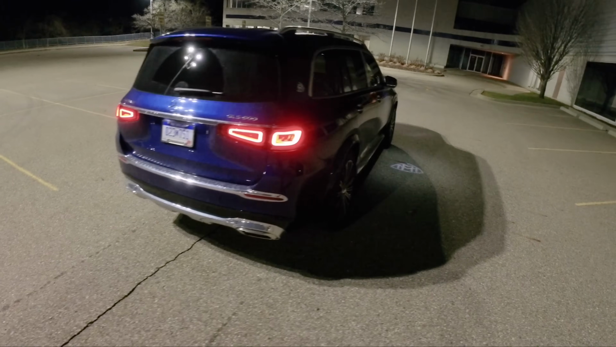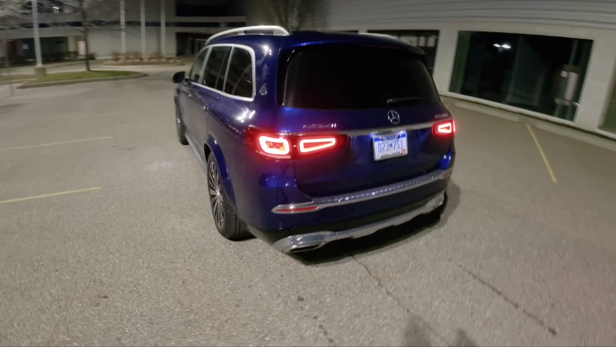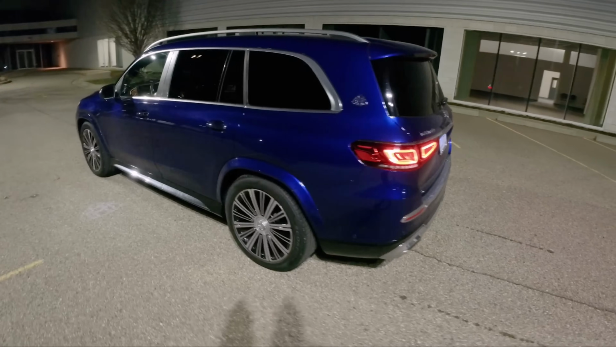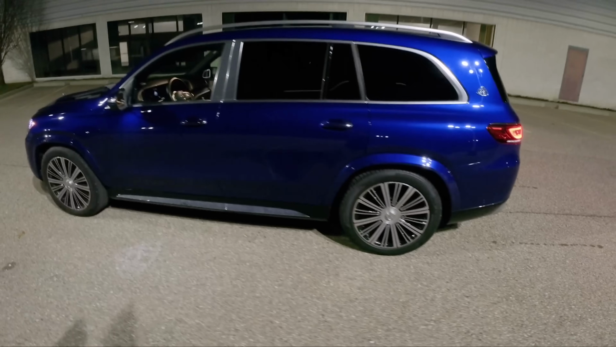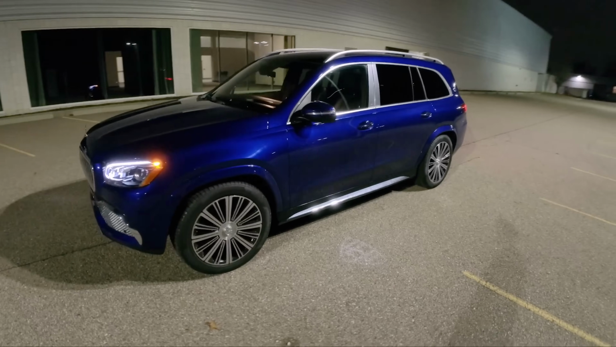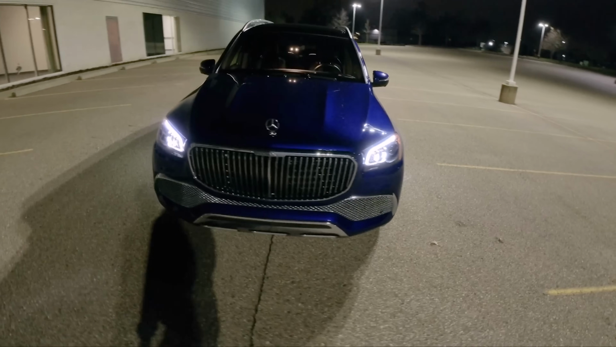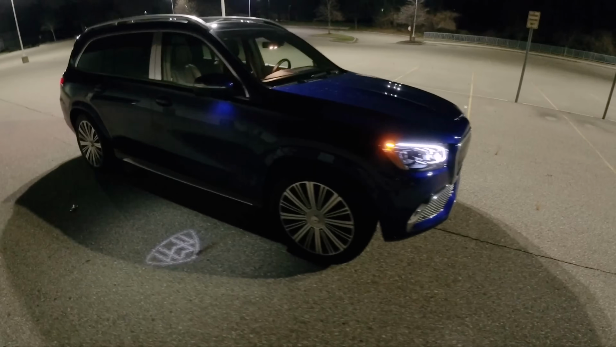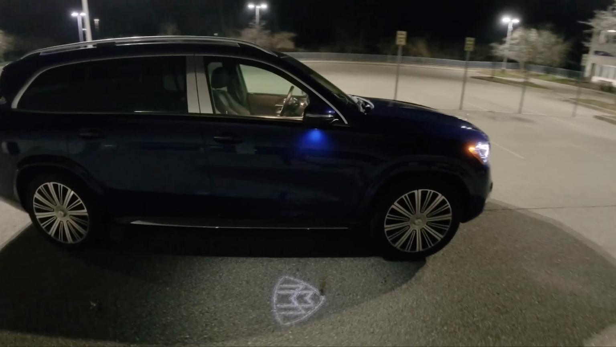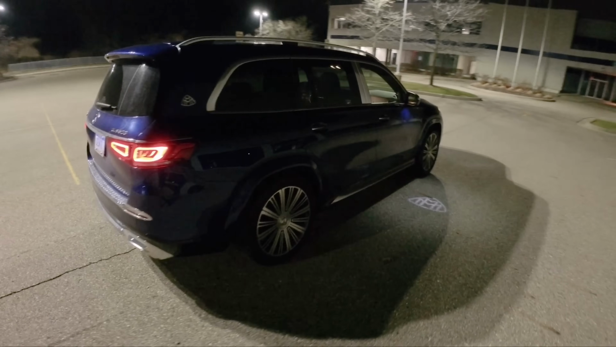Tonight we're driving the 2021 Mercedes-Maybach GLS 600. I feel like I would be doing you guys a disservice if we didn't do a night drive on this Maybach. This thing is quite a sight to behold in the dark. Between the ambient lighting, the headlights, and all the chrome flashy exterior bits, it definitely is something to show up to at the nightclub or a fancy dinner. It is just a really, really wild SUV.